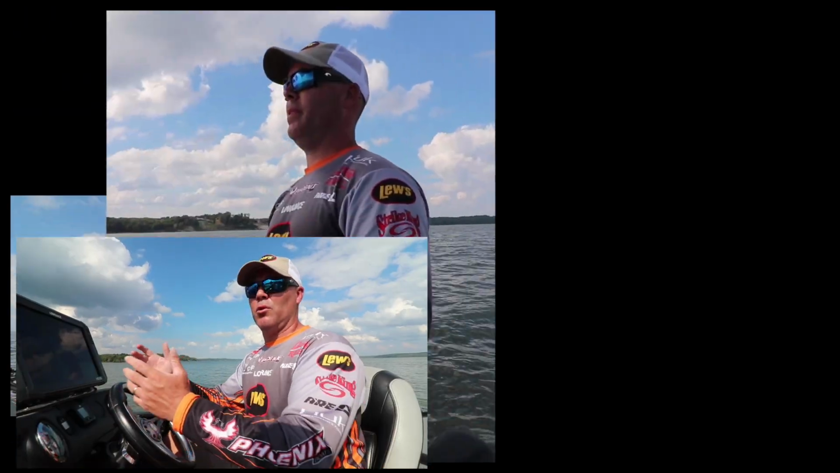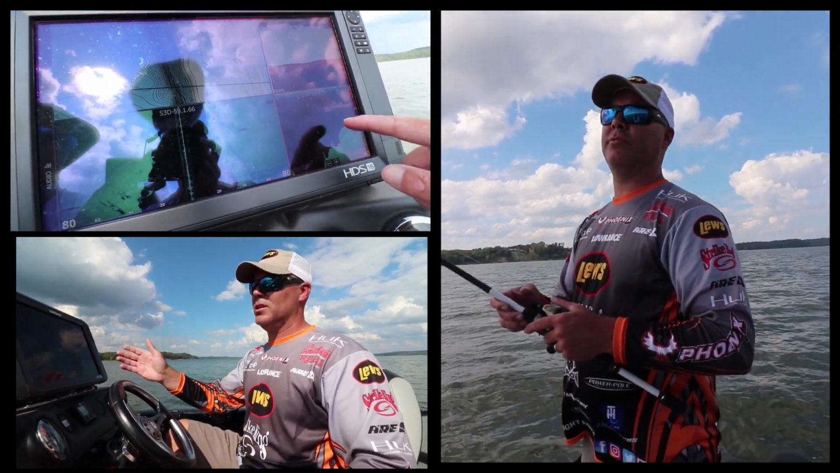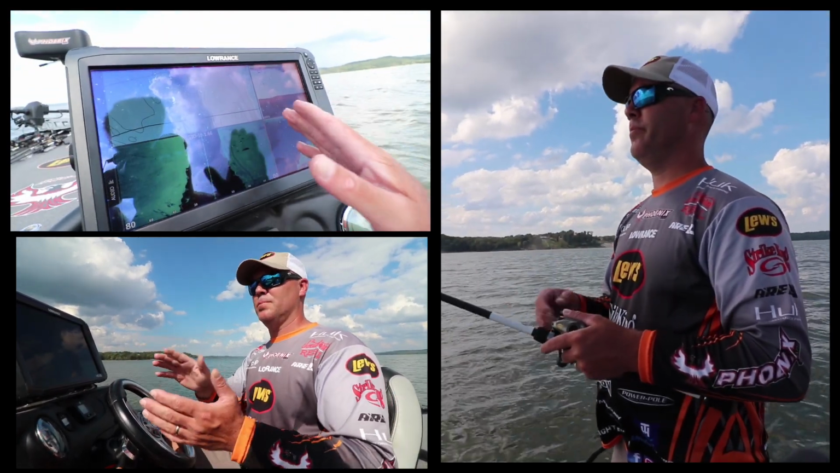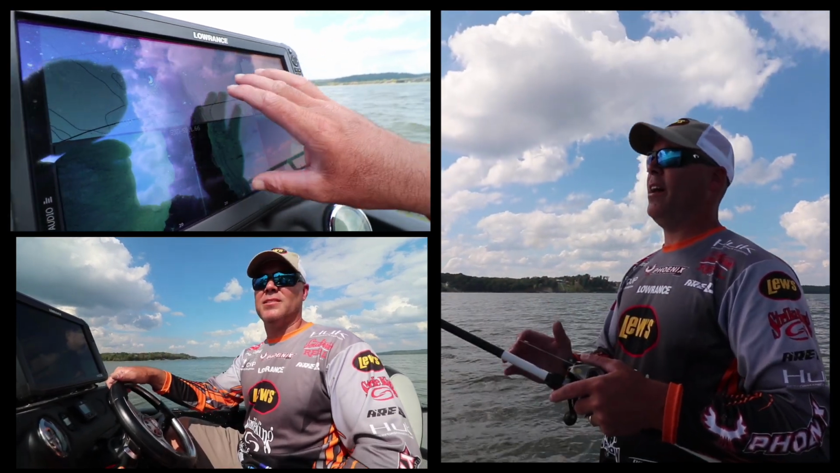When SideScan and down imaging first came out, I was very reluctant to apply it because I grew up fishing with a paper map and using my 2D sonar to go out and find these places to fish offshore. Well, after a couple of years of getting beat by the guys that really utilized it, I dedicated myself to getting better at it. And we're on Kentucky Lake right now.